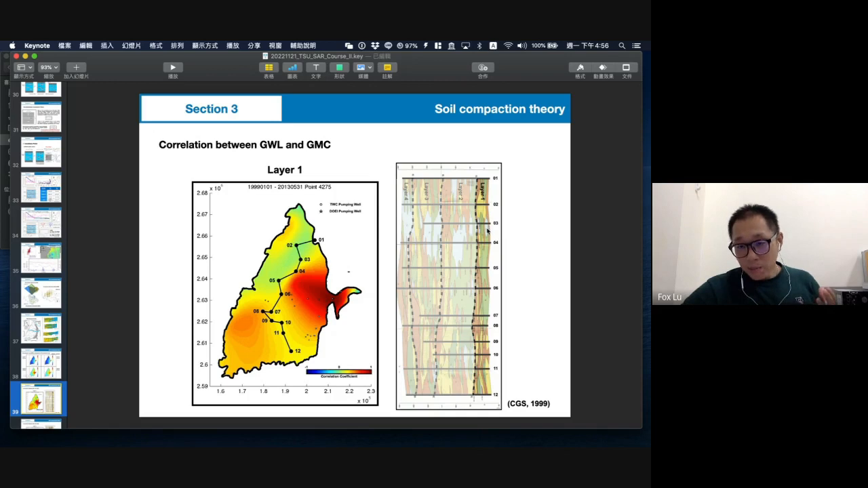Like the blue means the gravel, the size is very big, and the green means coarse sand, a little bit smaller than gravel, and then the yellow means the fine sand, and then the brown color means the mud, or we call it clay.